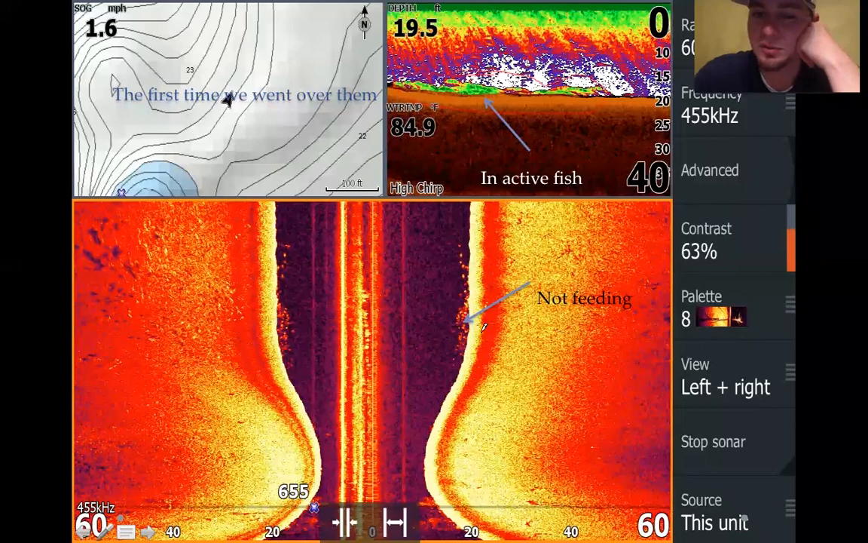Down here on our side scan, you can see where those fish are sitting at. Seeing further out to the left and right, and actually you can see there's some reflection over here on them on the left-hand side.